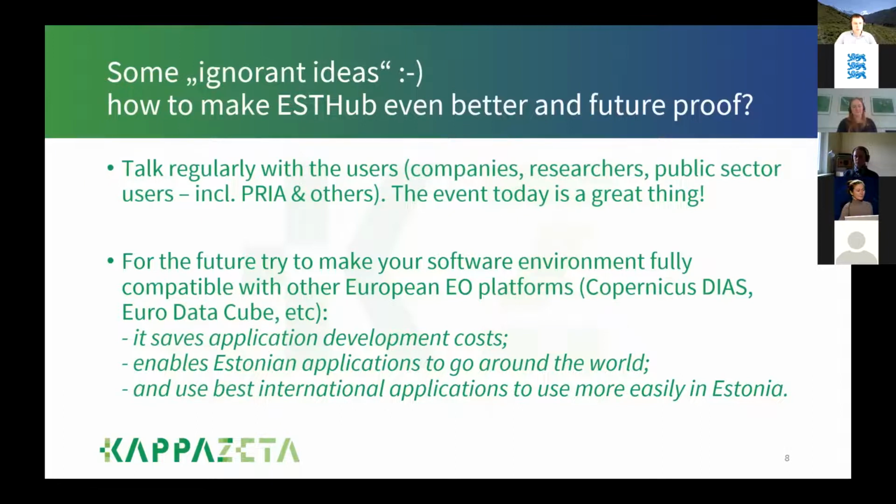Then I think today's event is a really good initiative. It's like talking regularly with users, and I mean really all: companies, researchers, public sector users, including PRIA and all the others. So today's event is a great thing. Keep doing it.